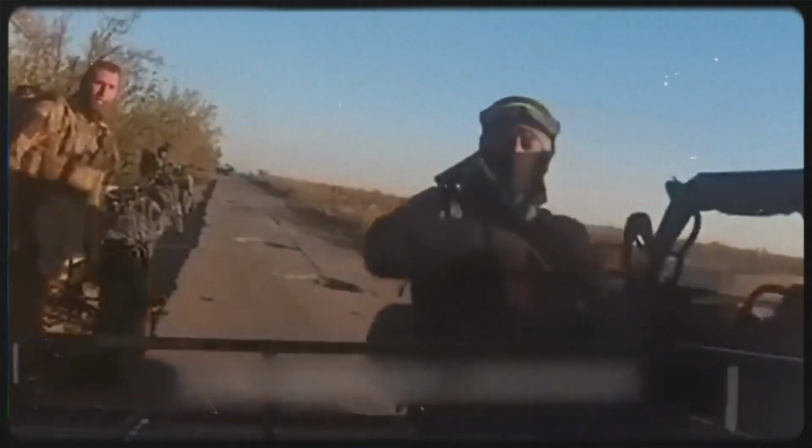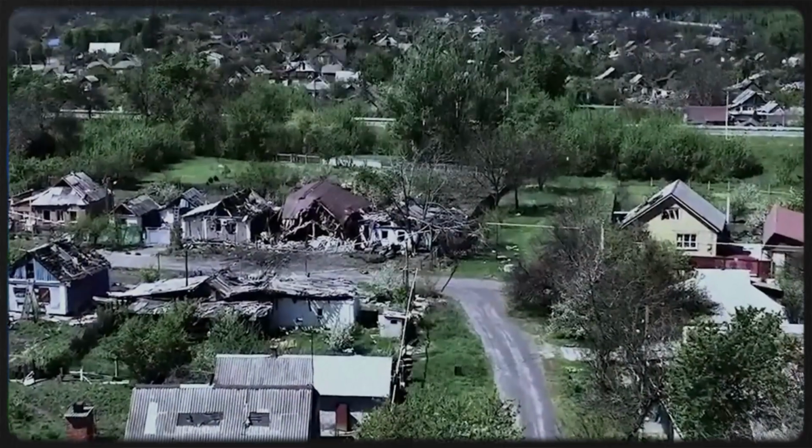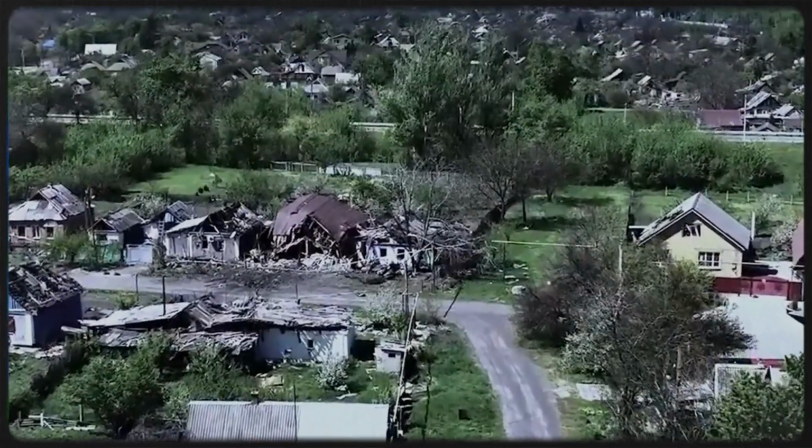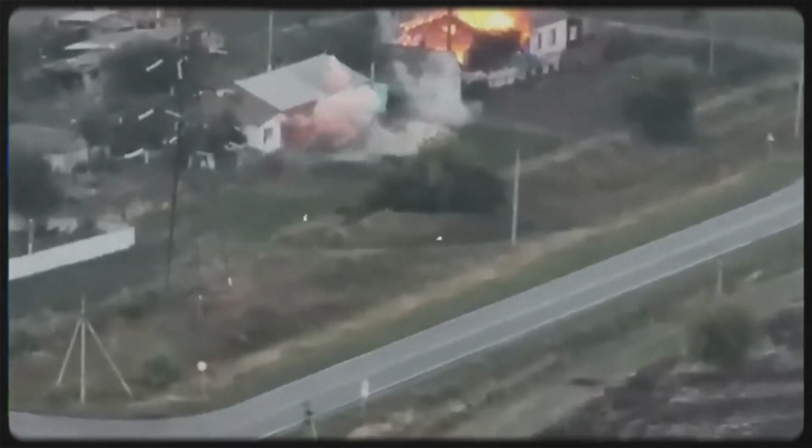Fiber-optic FPV drones are making this cycle harder to disrupt. Traditional FPV drones rely on radio signals, and both sides have spent years trying to jam those links with electronic warfare. Fiber-optic drones work differently. They pull a thin cable behind them, and that cable keeps the control signal and video feed connected to the operator.